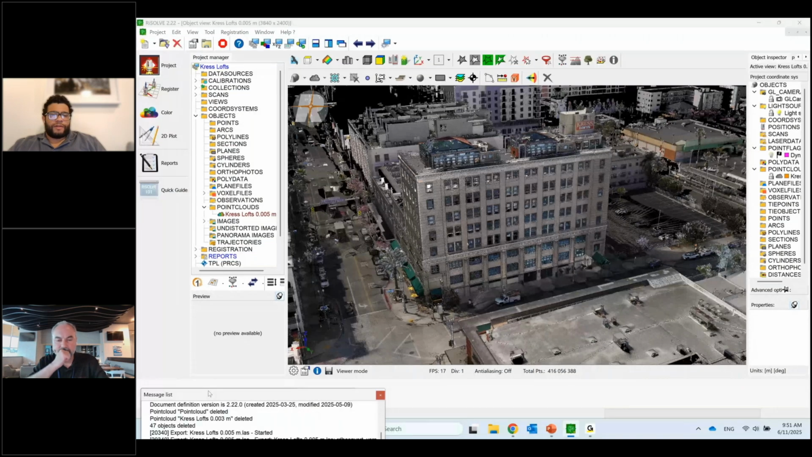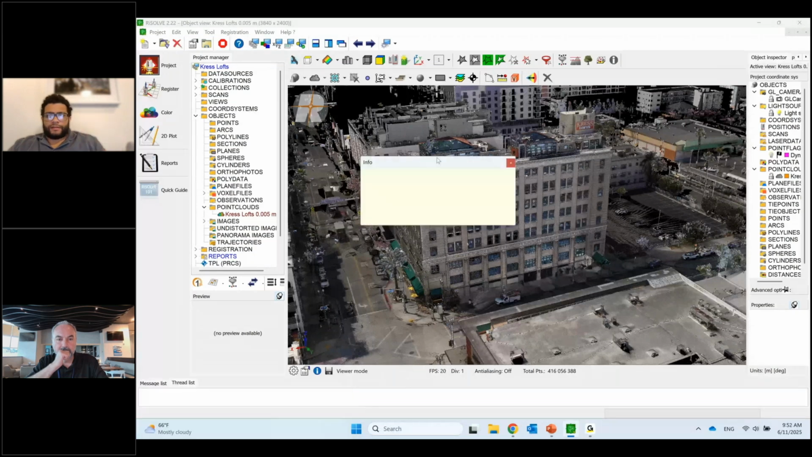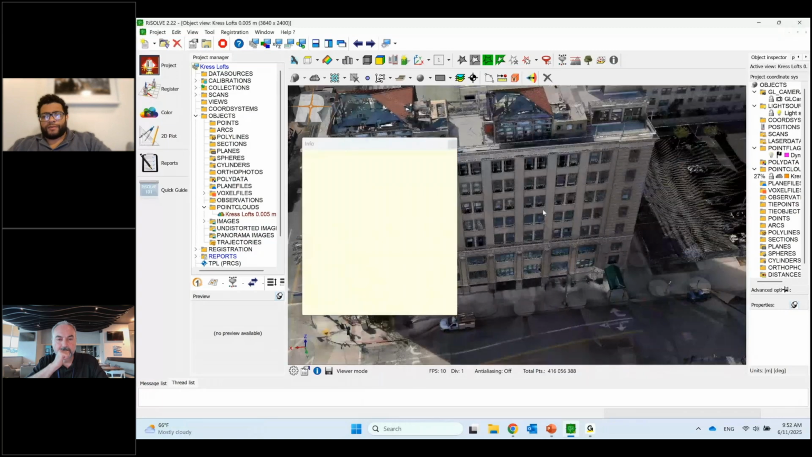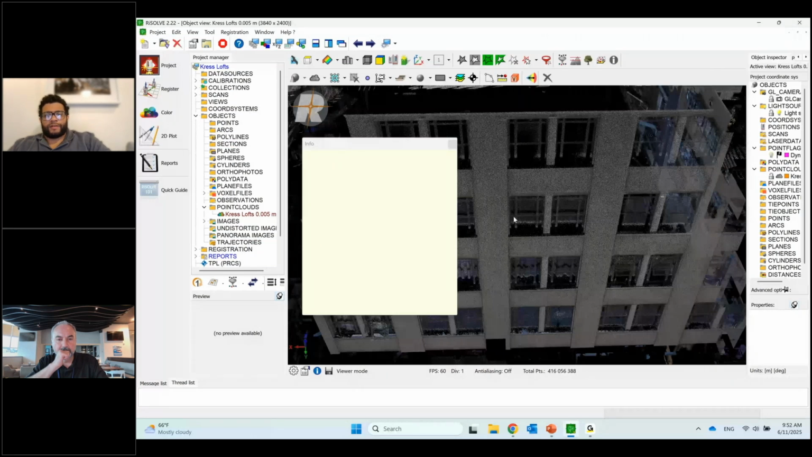We have this info window that allows you to see all the different attributes that we're saving. If I zoom in really close to a data point and make it bigger, I can see the individual points being collected.